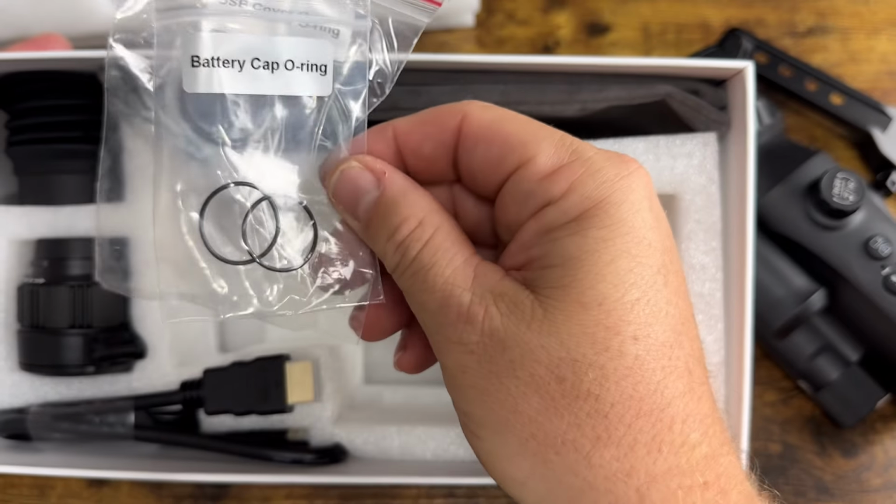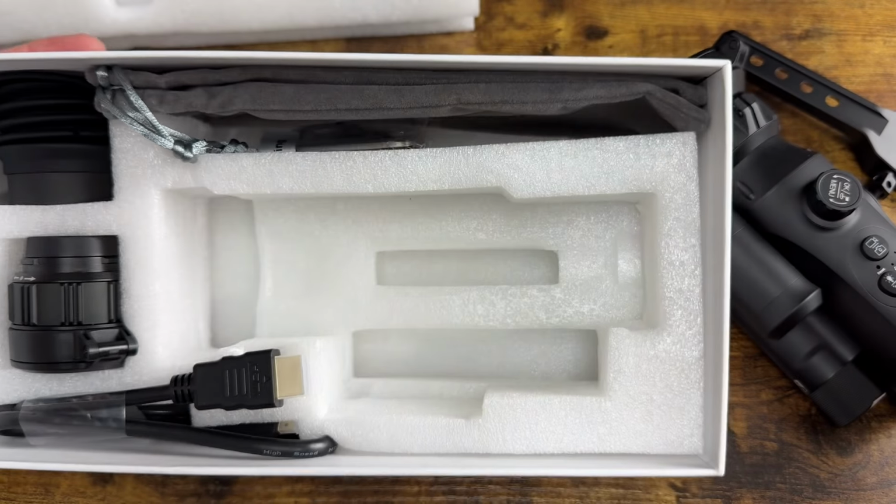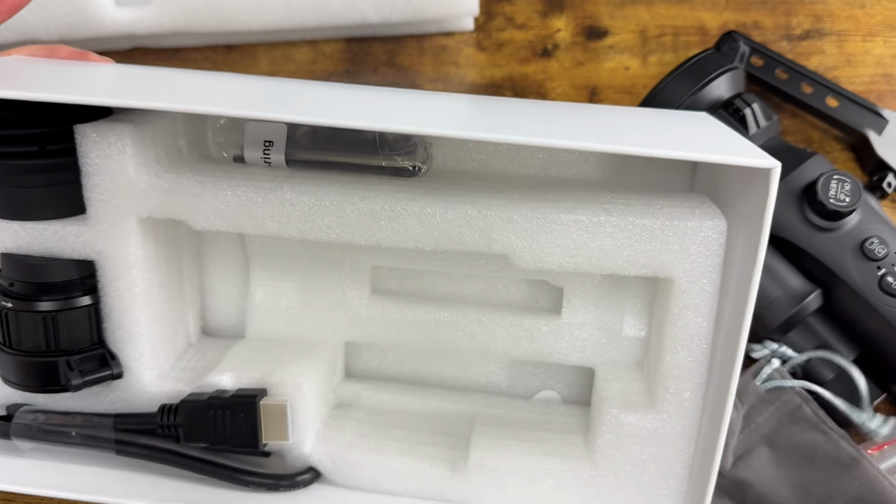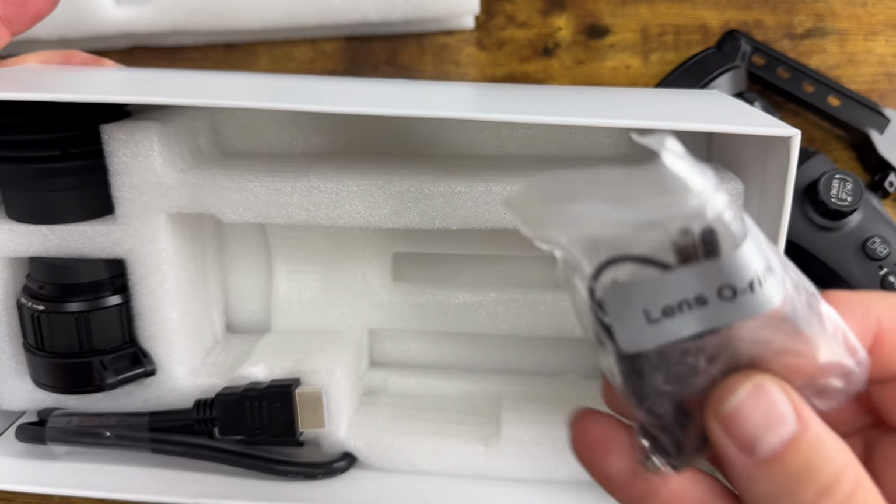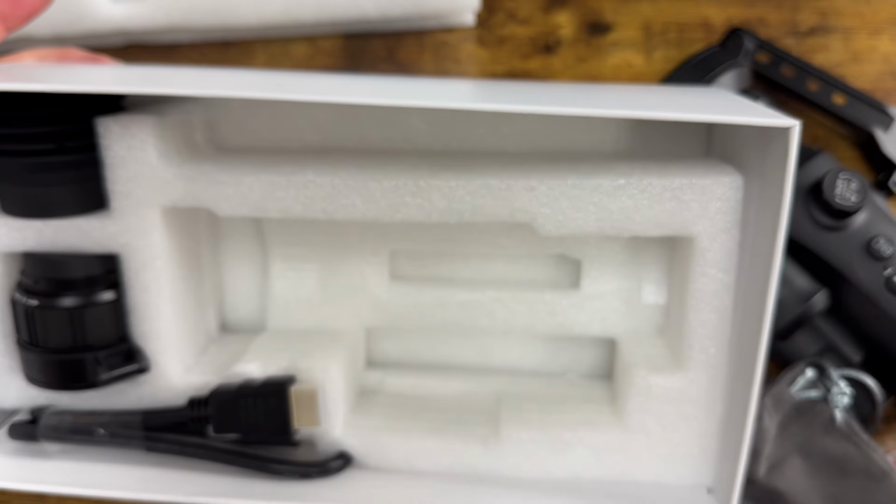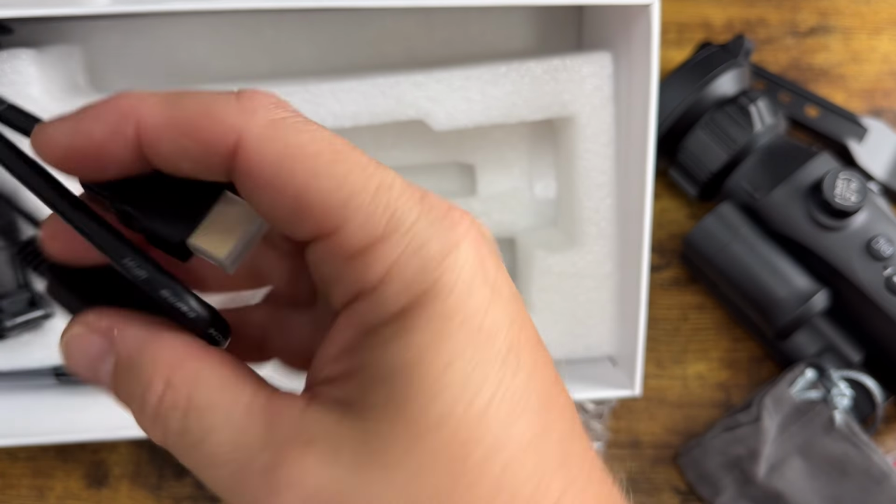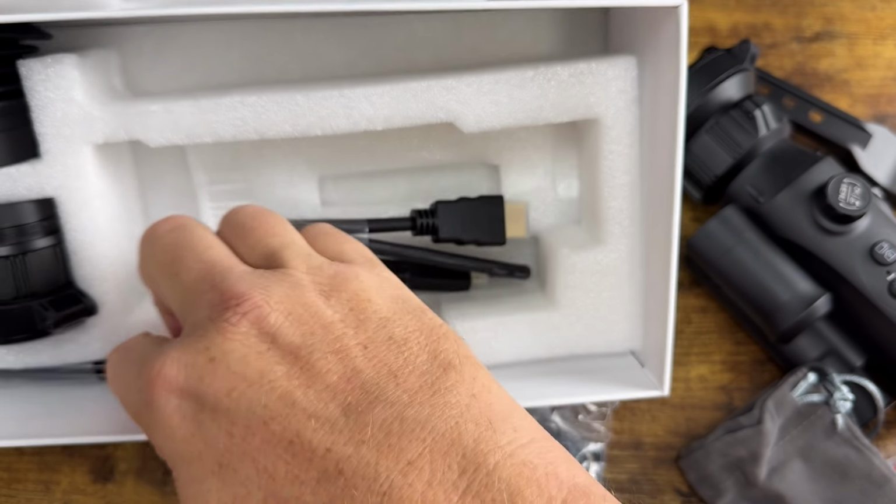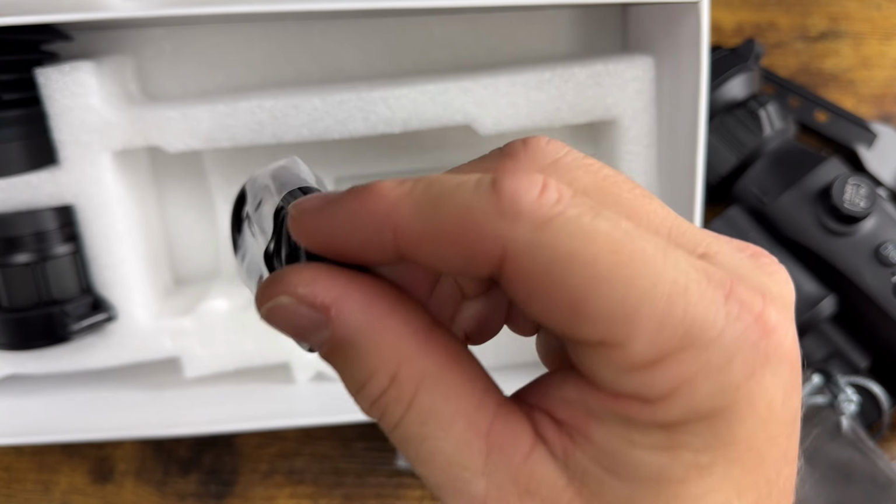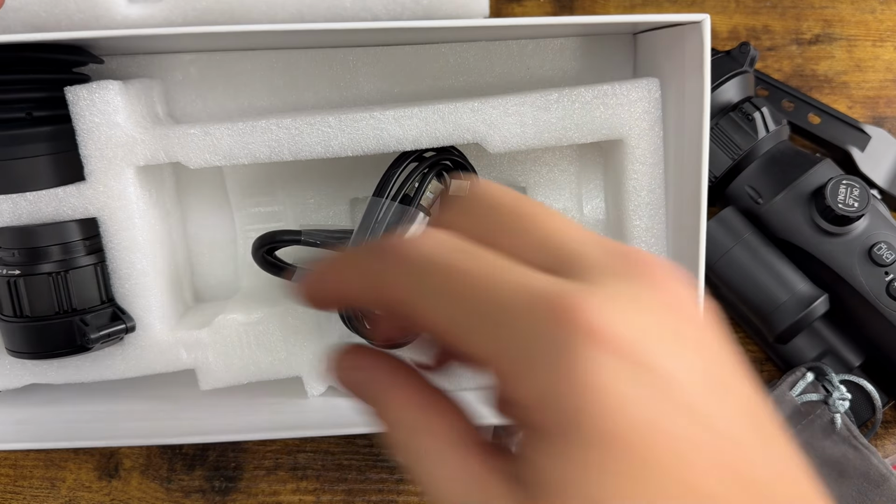You get some extra battery cap O-rings, which is very cool. USB cover O-ring, also very cool. You get the bag to keep it in if you're going to store it separately. You get, this says more lens O-rings, wrenches, your screws to put the mount on there. Is this an HDMI cable? Yep, HDMI cable. More cables. Here's USB to, I forget what that one is. Looks like kind of an iPhone thing. So you get that cable.